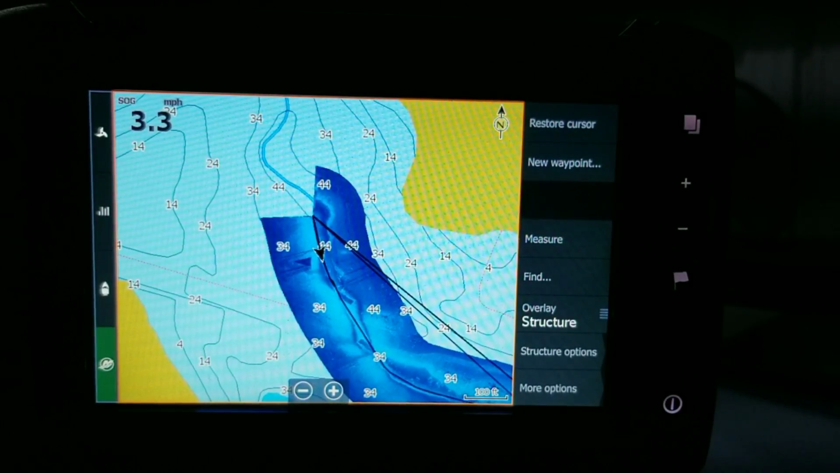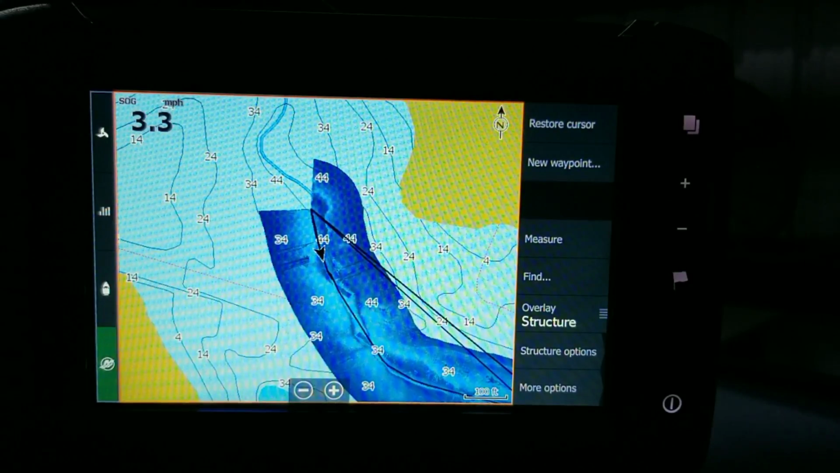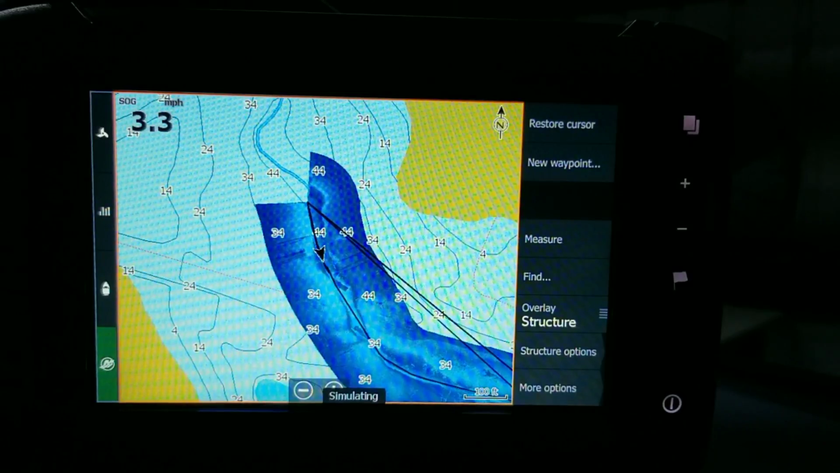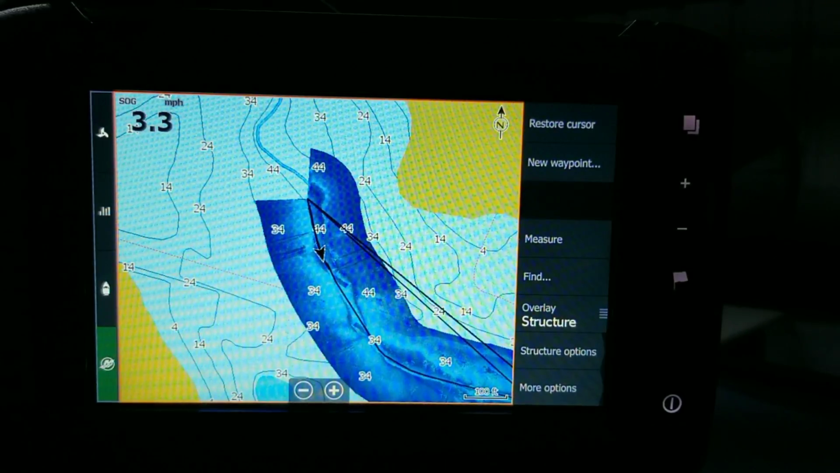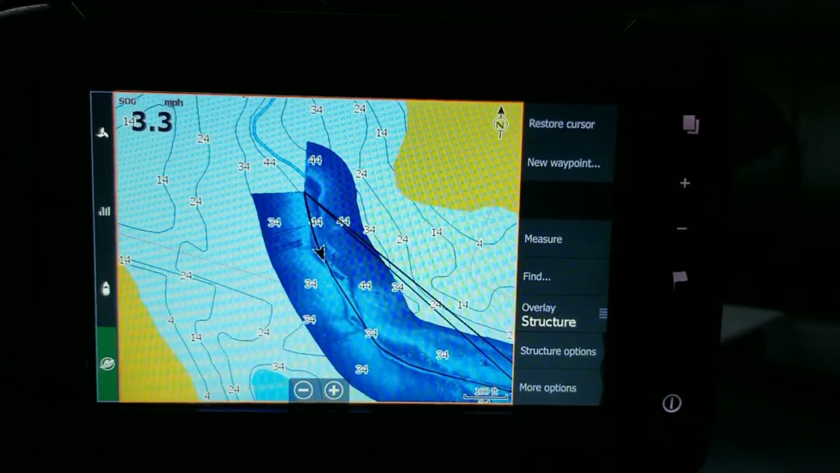Just be mindful of the fact that this uses a lot of memory. If it's a place you're going to fish a lot, it's a good option. I don't generally ever do it, but that's just me. So keep that in mind. That is a matter of personal preference. We're going to come to our overlay. We're going to take the structure off.